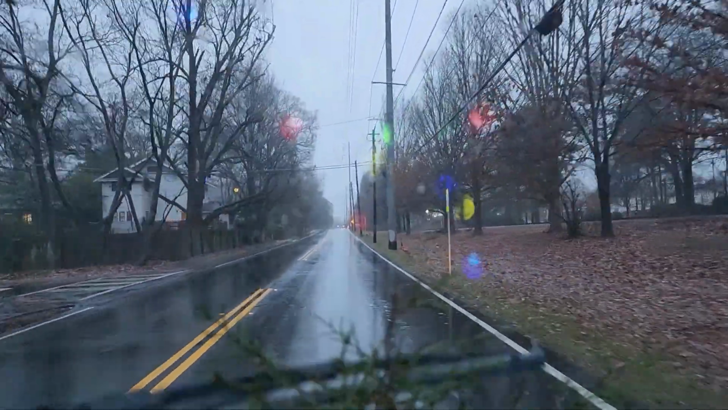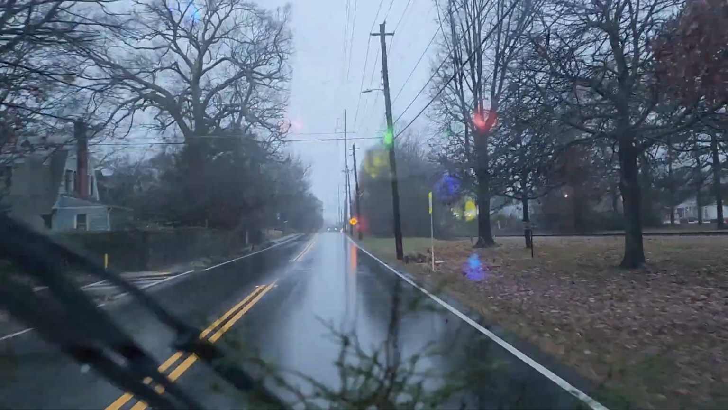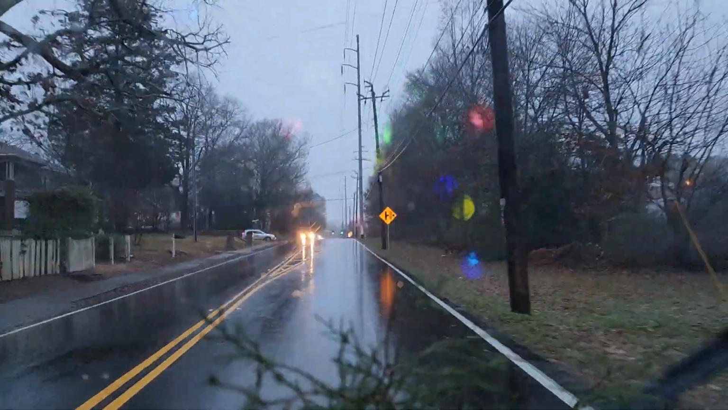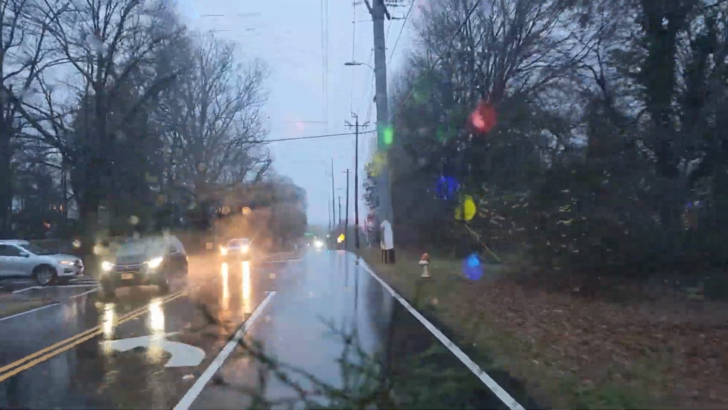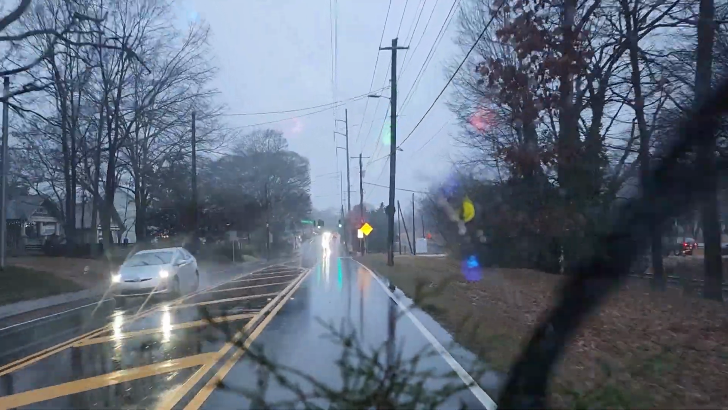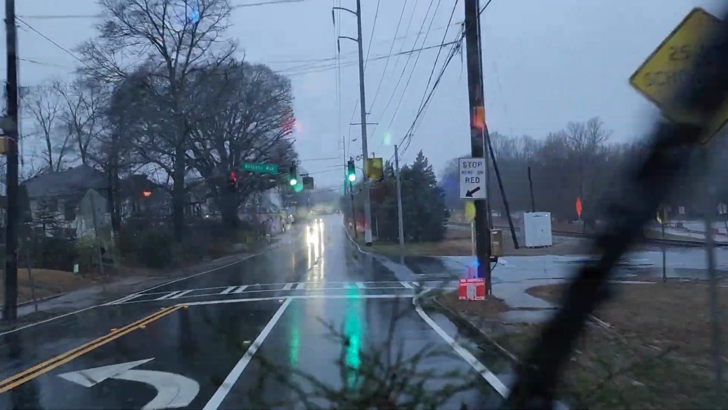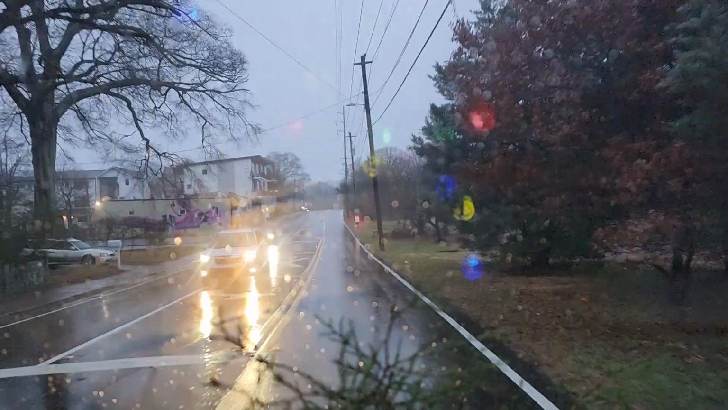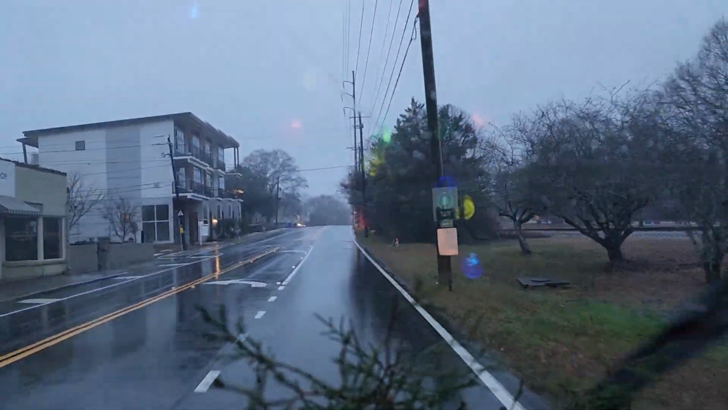Street, DeKalb Avenue is on the other side of the tracks over there. We could go into town there. We got our blinker on, we just turned it off. But yeah, I'm going to go through Kirkwood. Look at all this new stuff.